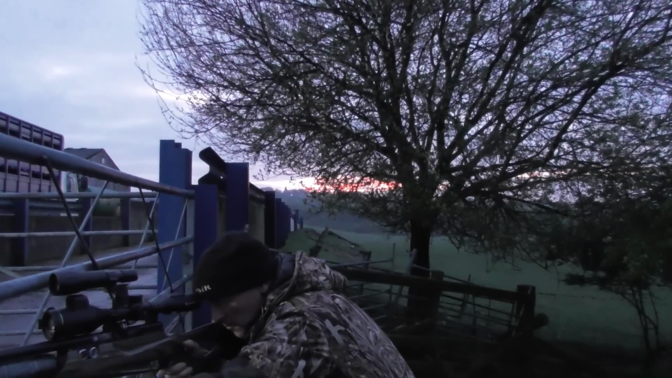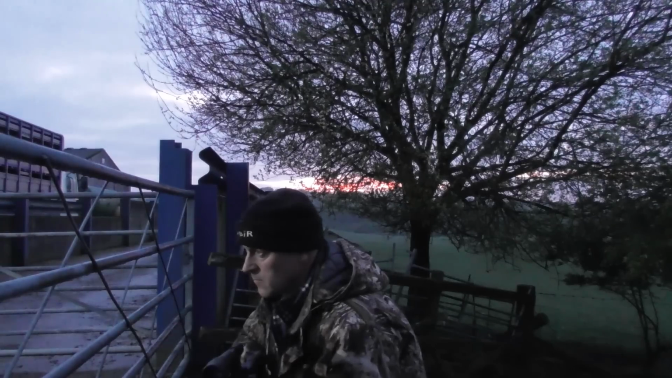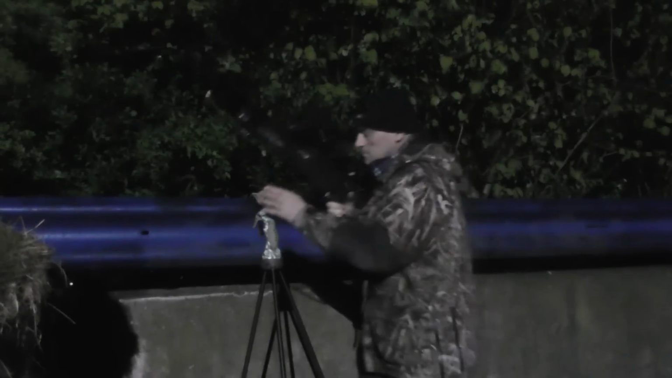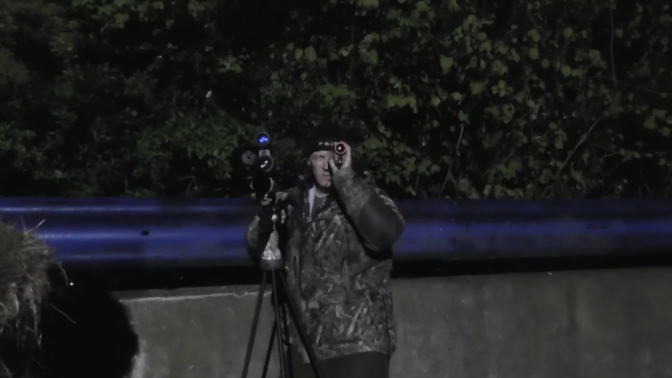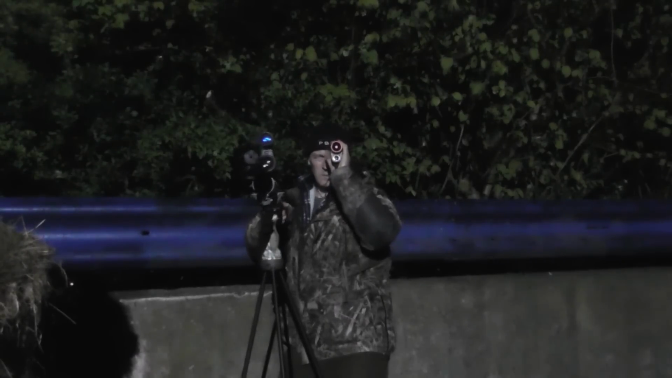This night I did plan to shoot 2 farms, and I called at this one first, and to be fair, it was a bit quiet, but I think it was because the farm workers had just finished working. So I shot 4 or 5 here, and then I called at another farm on the way home. And at this second farm, there were rats everywhere. At one stage I couldn't reload fast enough, and they were even running over my feet.